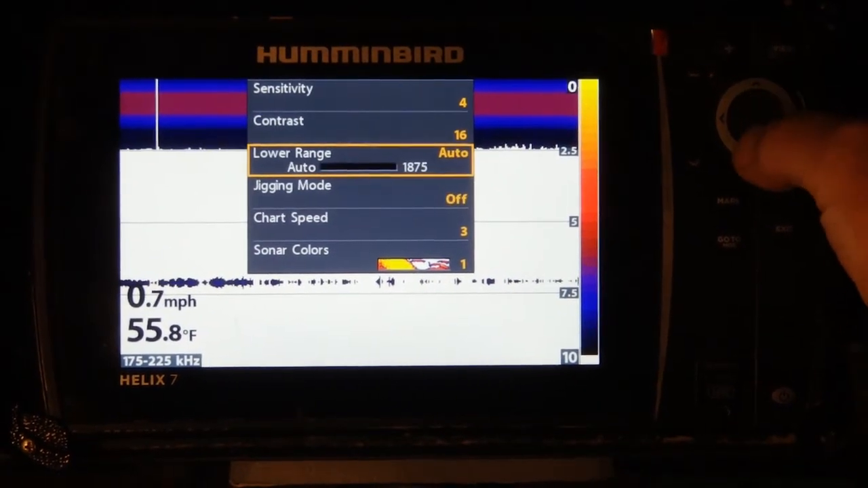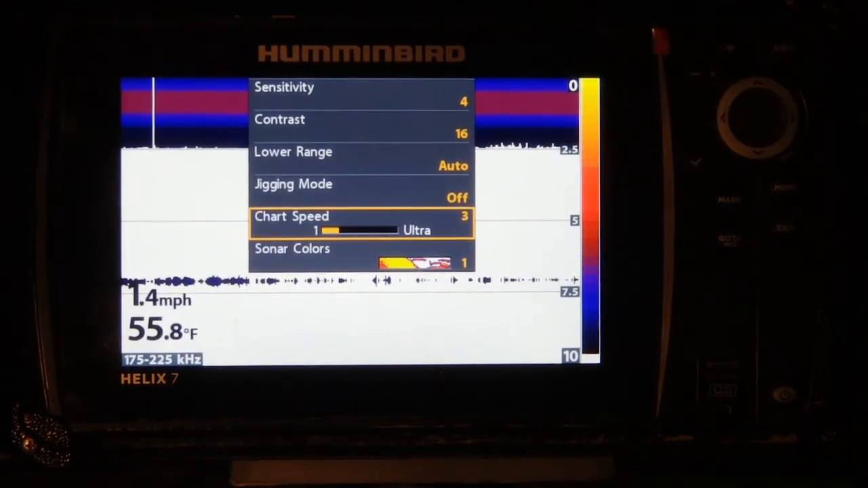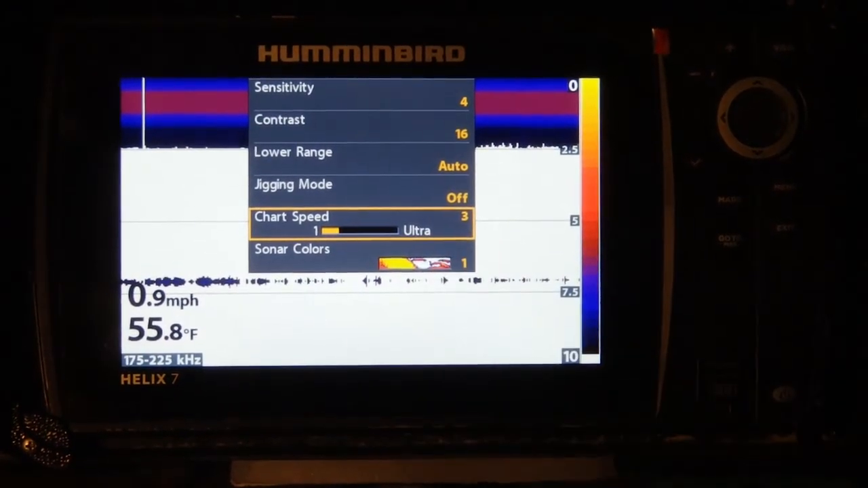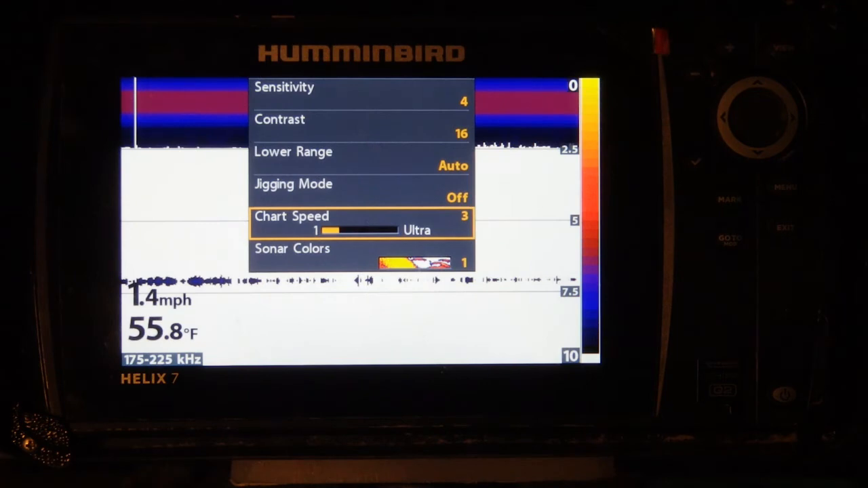You can see my lower range is auto. My chart speed. So chart speed again, which some fish finders will call ping rate, but if you got a Helix 7, this shows you right here, I have mine set at 3, and I'll turn that down to 2 and 1 in the wintertime because I'm moving so slow and I'm looking for fish, and I'm trying to pick out what's the different fish in the schools.